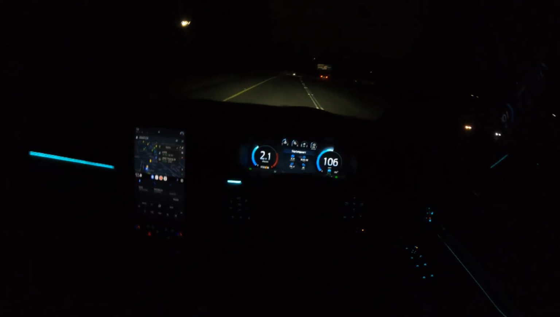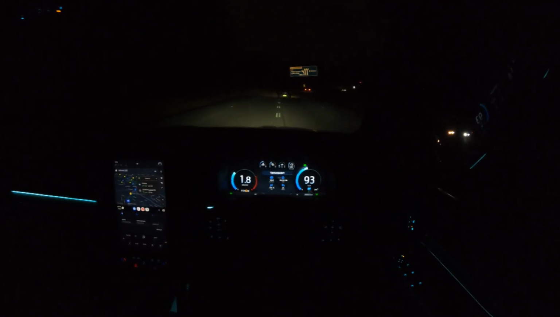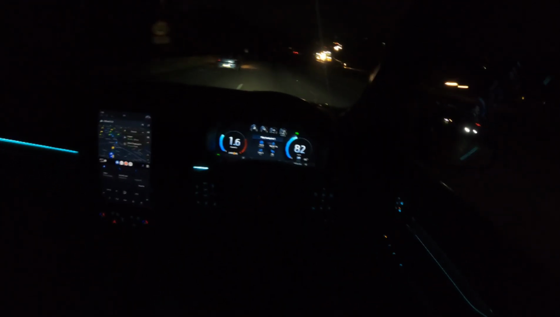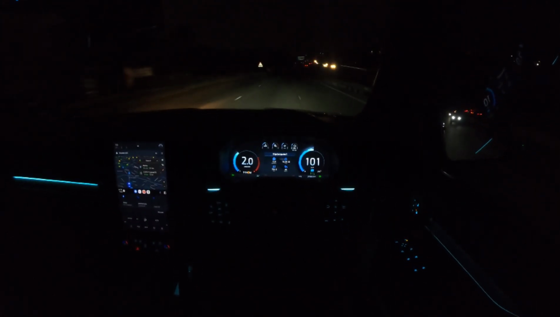Oh yeah, before I forget, I couldn't get this car to do the auto high beam thing. I don't know if I couldn't find it or I don't know how to do it. But anyone can tell me in the comments if maybe there's a setting that I needed to do. I couldn't find that. And as well, this one doesn't have matrix LEDs.